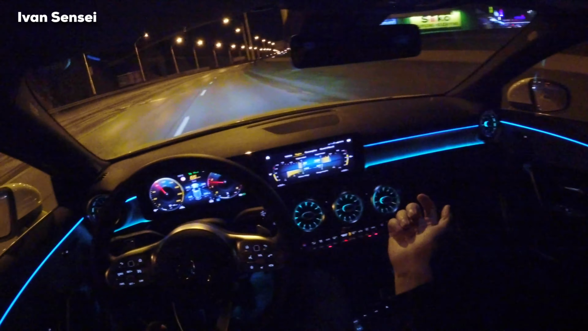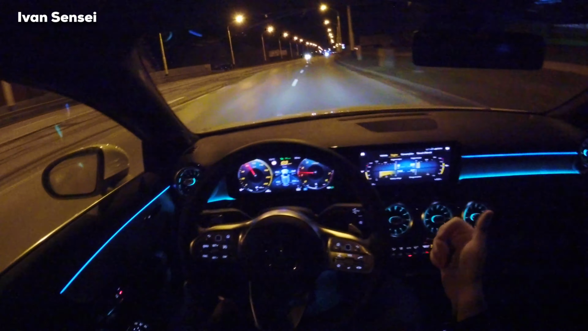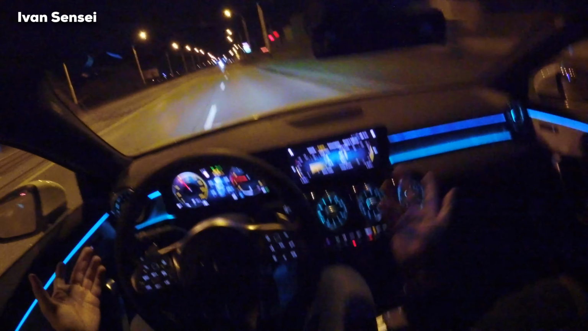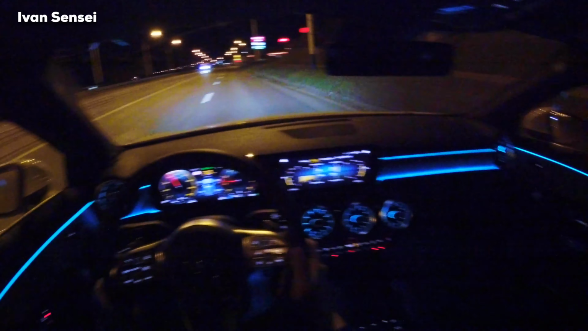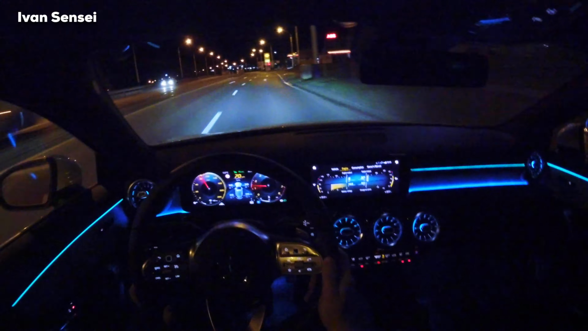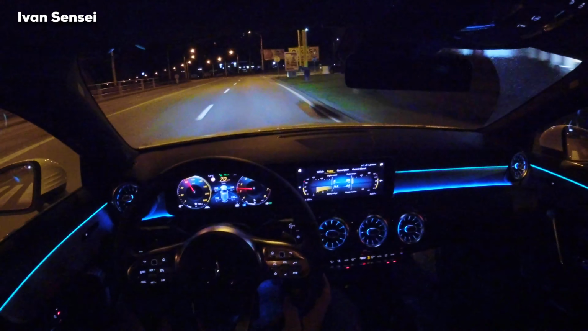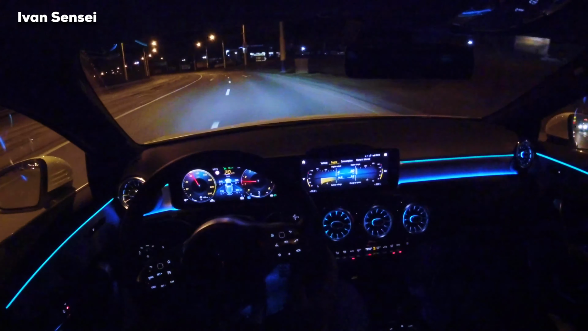Or if you say I like CLA Coupe but I need more luggage space, well, there is a shooting brake. So I think anybody can win and choose the perfect compact Mercedes car. GLB would be the largest out of all compact cars in the segment.